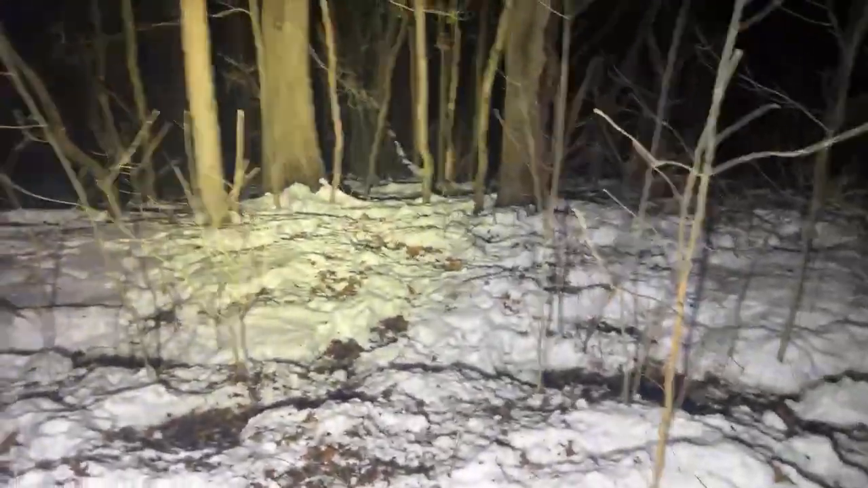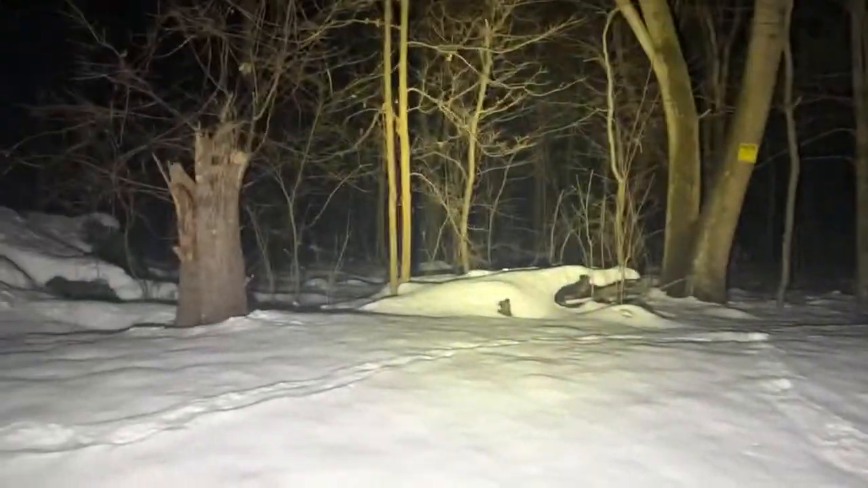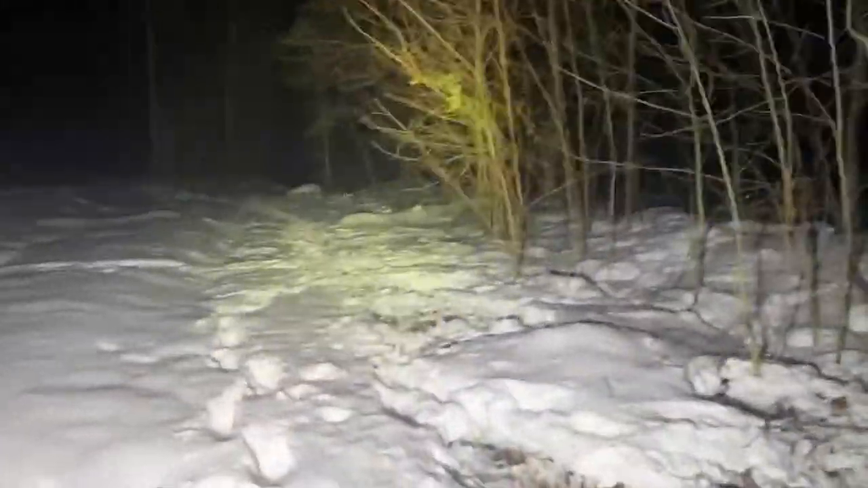No, I don't think I'm alone either, but I think whatever it is, they're not coming out to play like they usually do. I swear, that's the third plane I've heard go over my head while I've been down here. I gotta get my flight tracker out and check that.